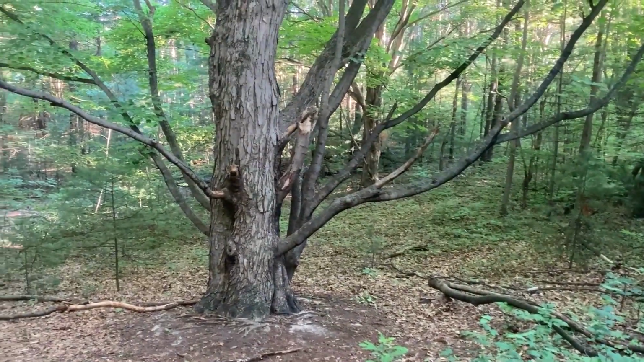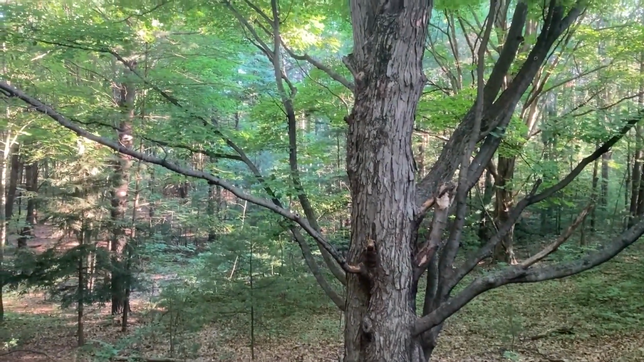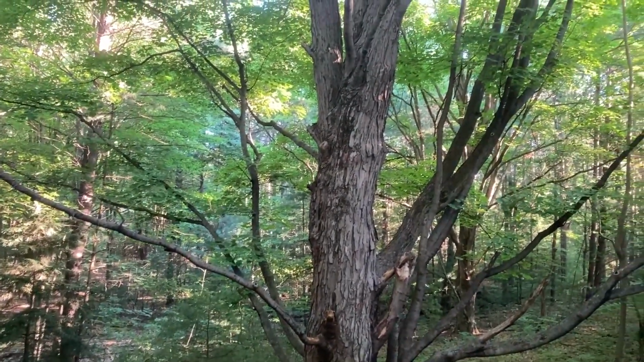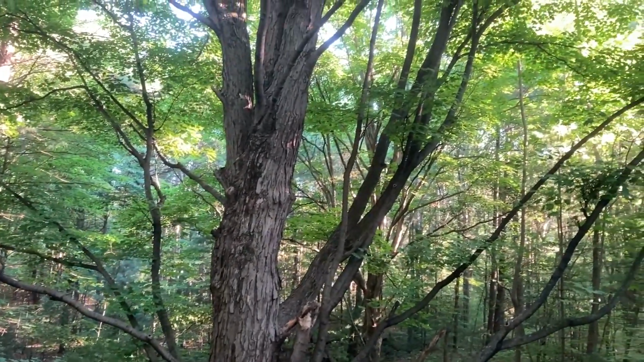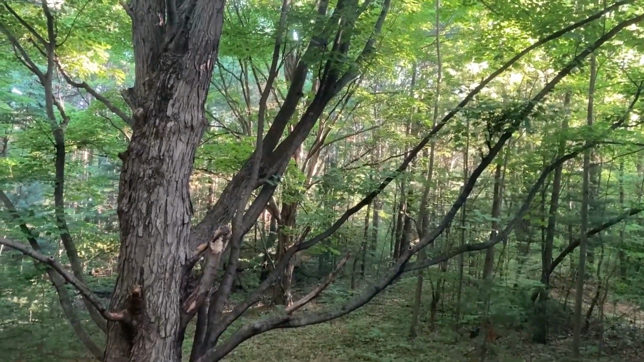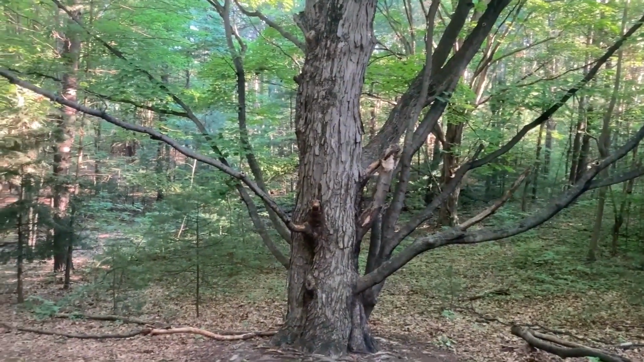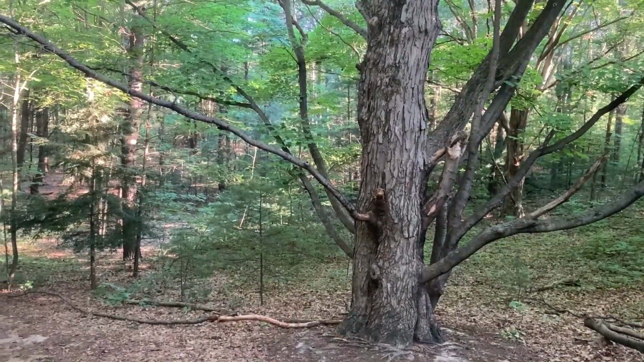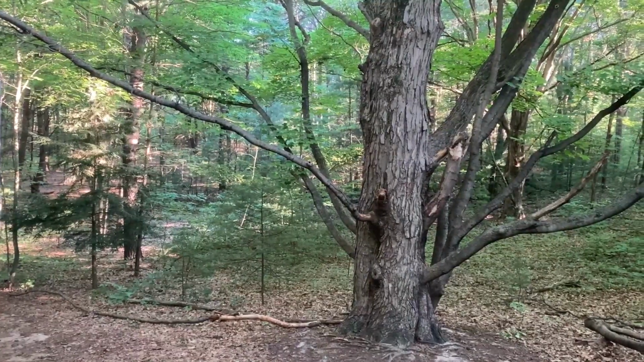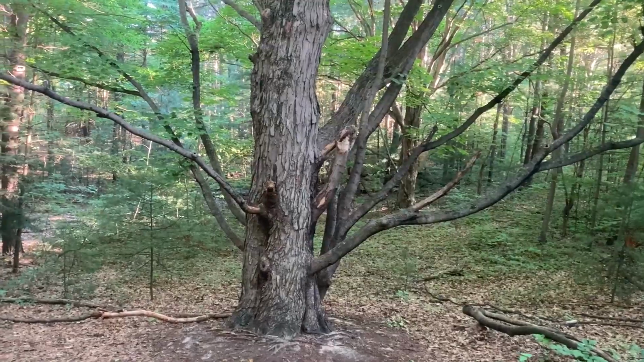So I barely got started, and look what I found already. Today's time tree. This is like the granddaddy of all trees. Now maybe there's going to be others along the way, and the sun isn't exactly hitting this tree yet. It's still early in the morning. So I may return to this on my way back, just in case there's more sunlight on it. But I just wanted to capture it right now, just to make sure.